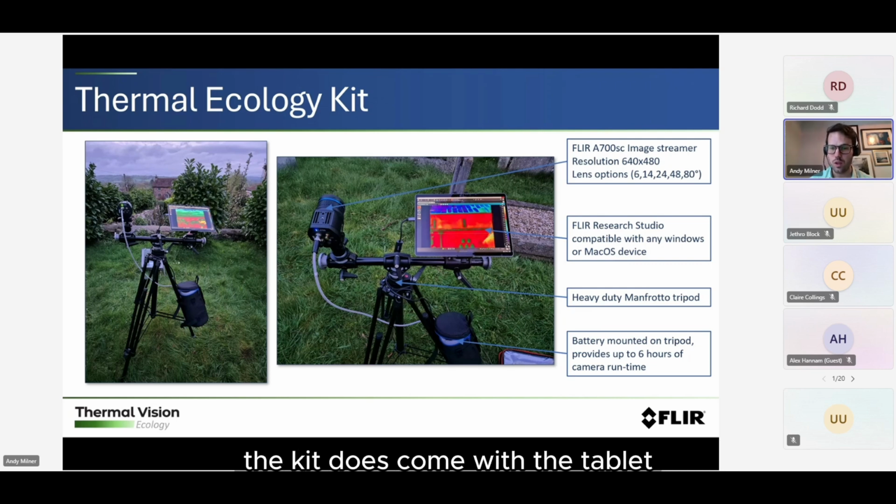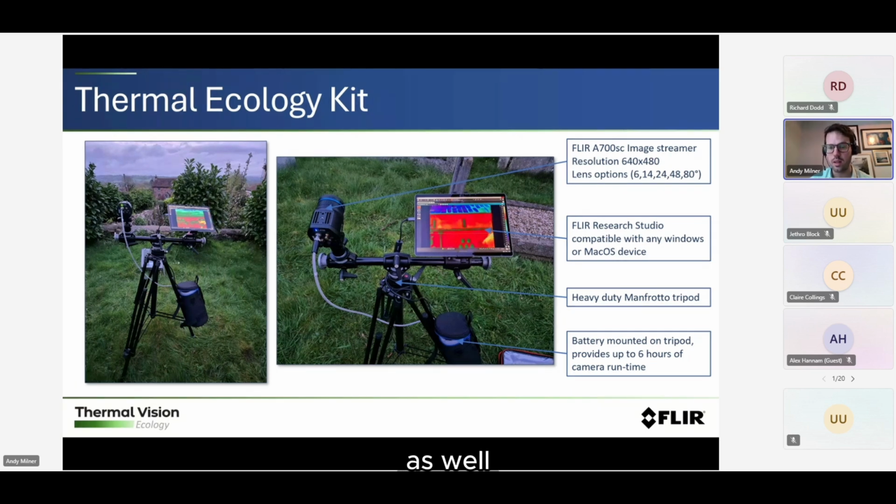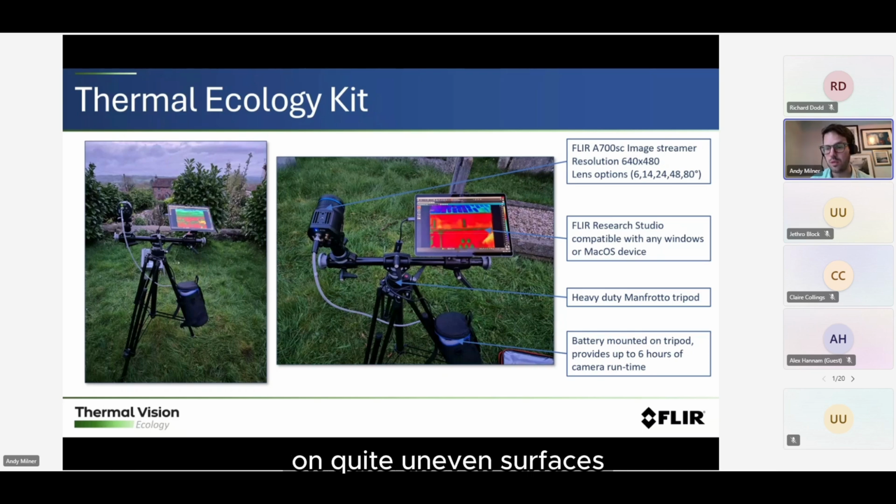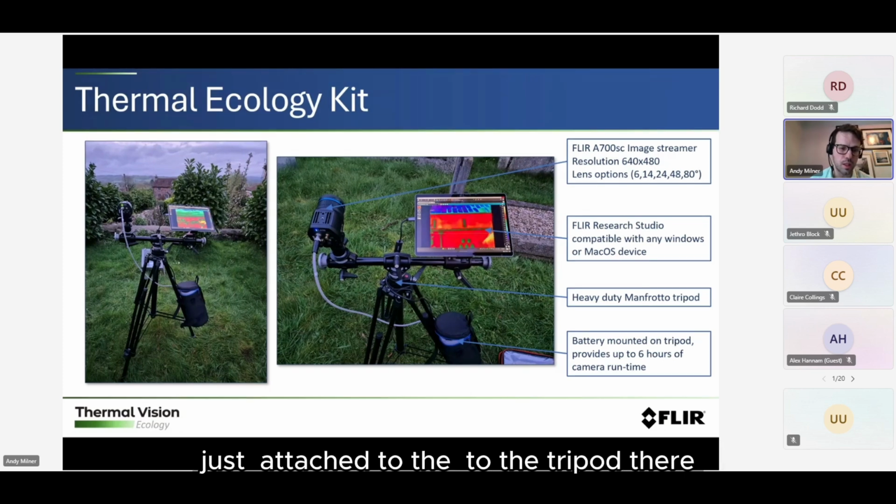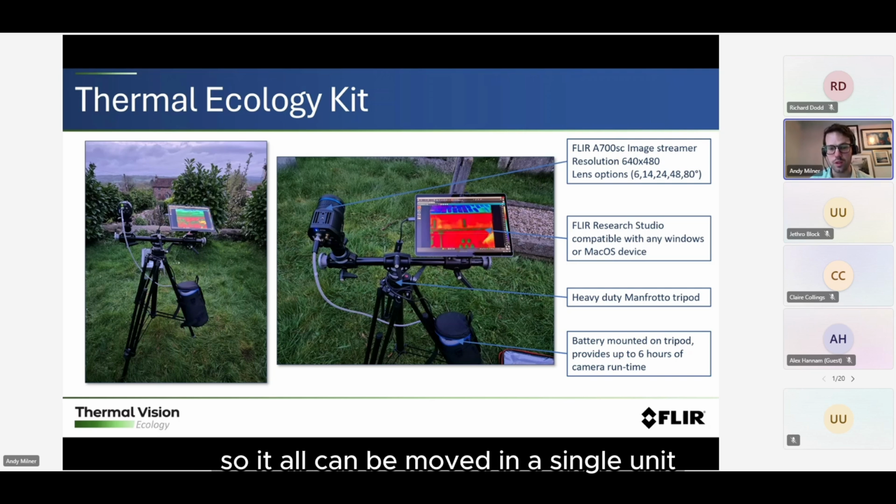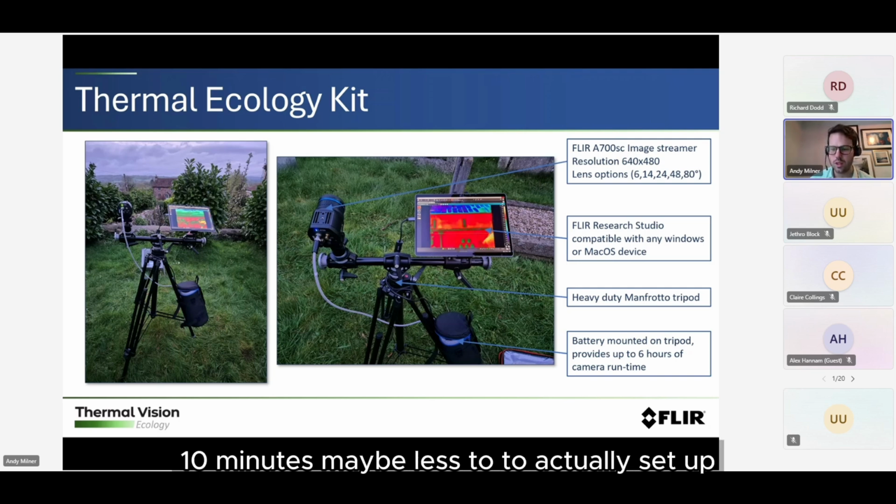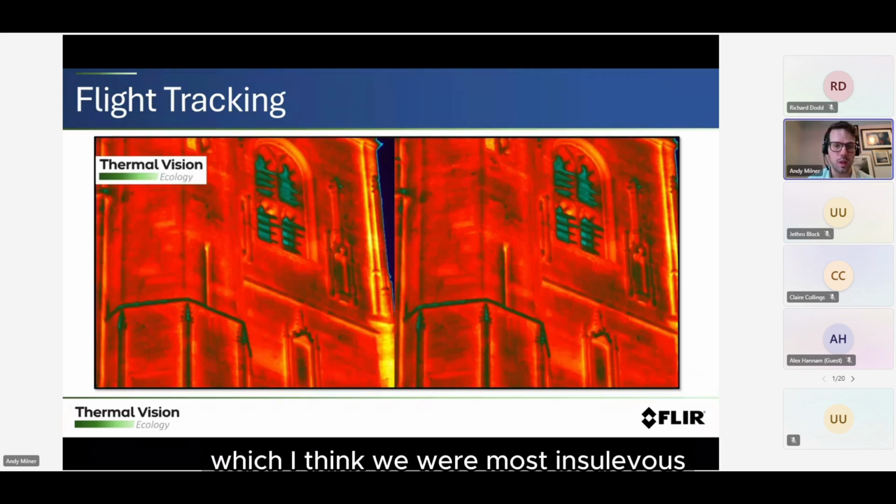The kit does come with the tablet and with the software needed to use it as well. The tripod is very heavy duty, so you can use that on quite uneven surfaces. And the battery power supply is incorporated, attached to the tripod there, so it all can be moved in a single unit. And it takes about 5-10 minutes, maybe less, to actually set up. So these are some of the features which I think we're most interested in.